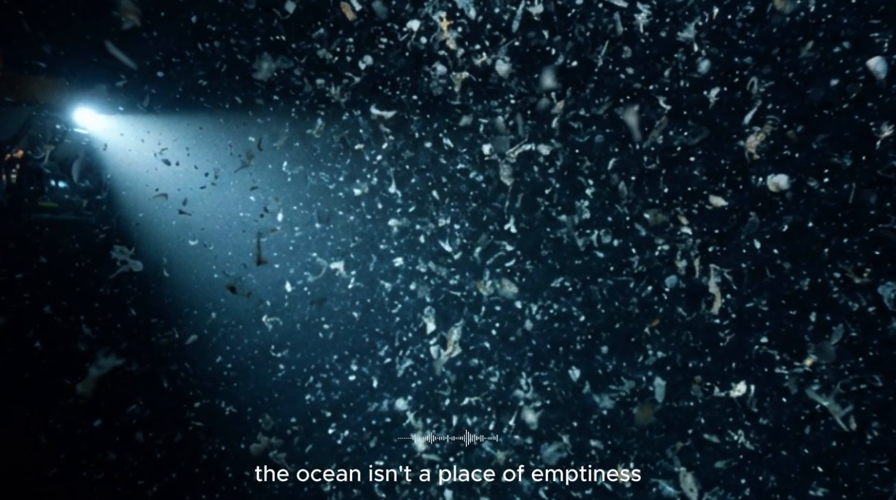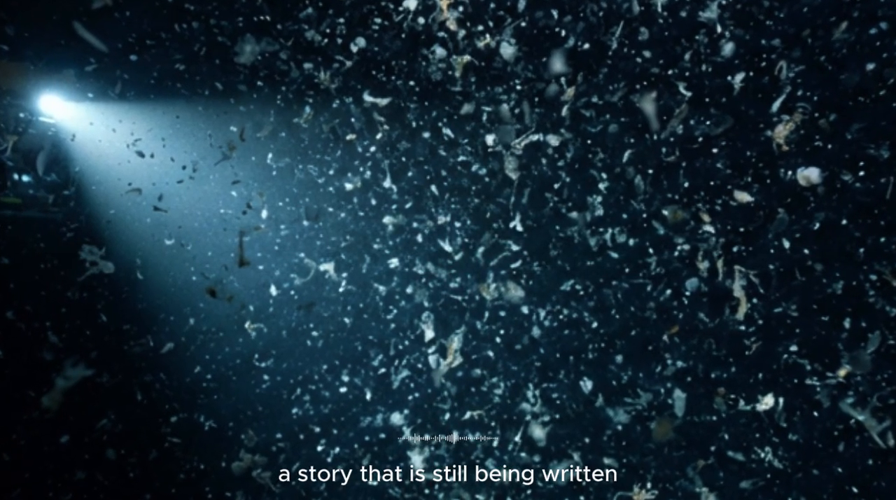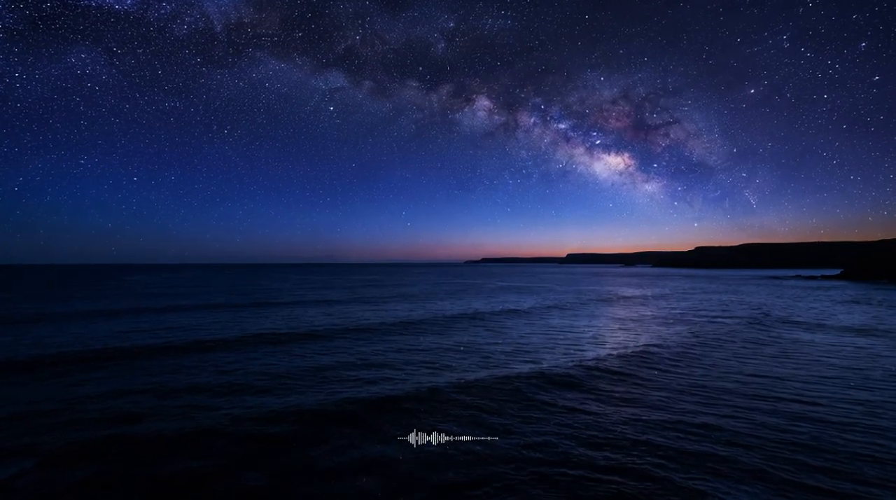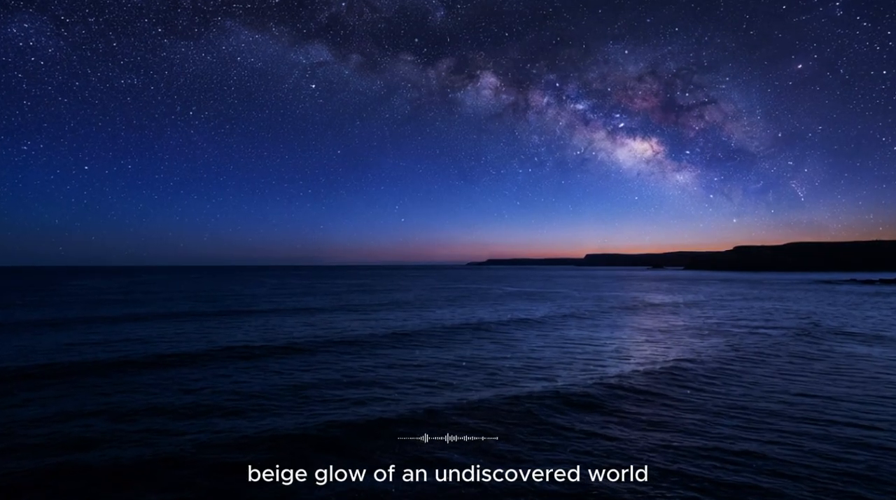The ocean isn't a place of emptiness. It's a place of endless potential, a story that is still being written, a mystery that calls to us from the depths. And I was lucky enough to have read one of its most profound chapters, a chapter written in silence and darkness, and the soft beige glow of an undiscovered world.